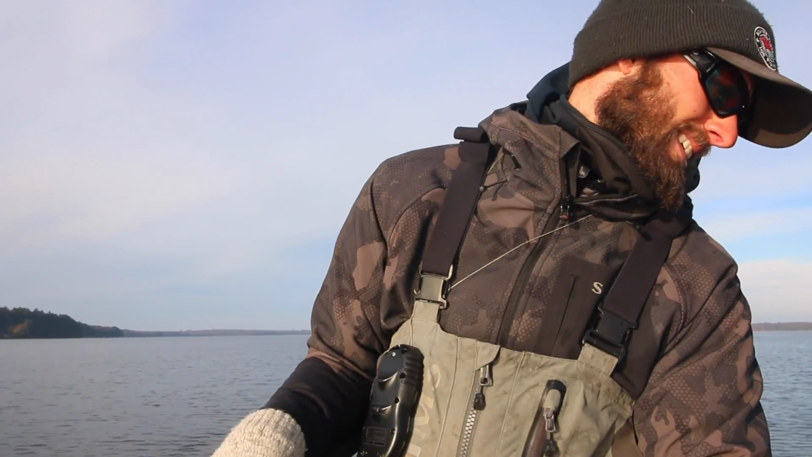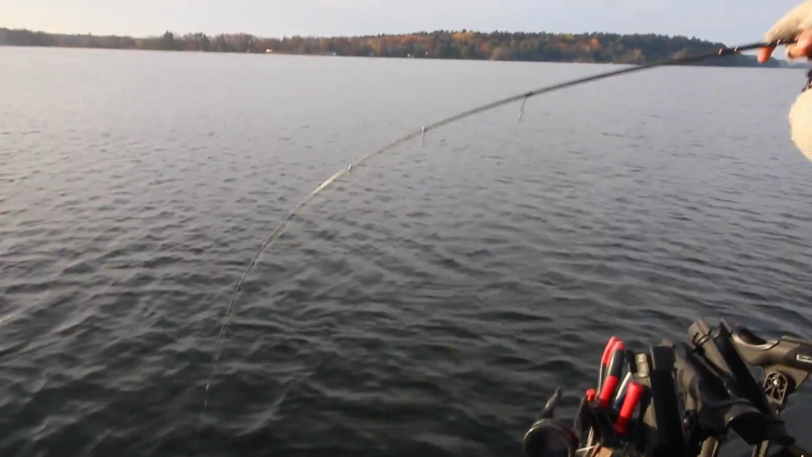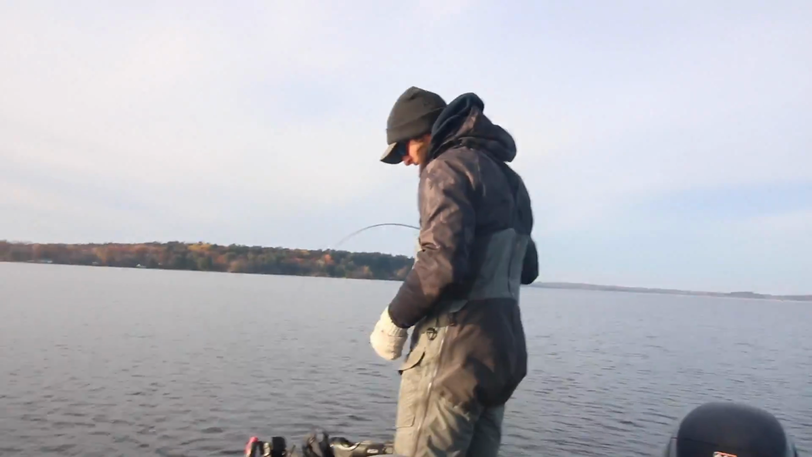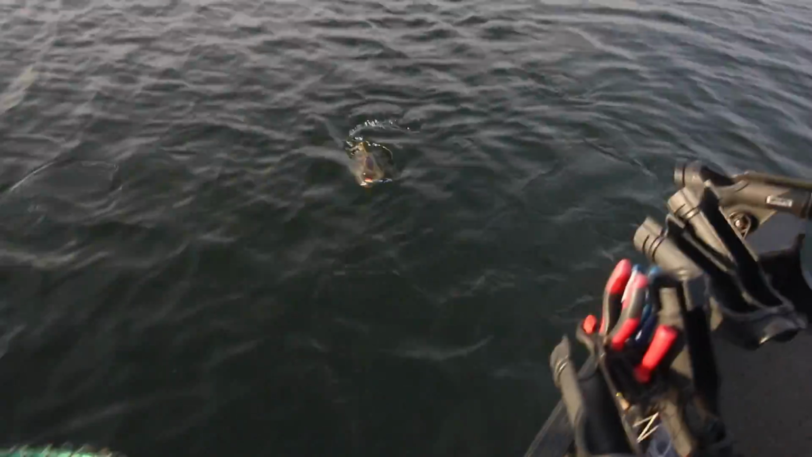Alright, guys. Get a quick shot of side imaging, Mitchell. This walleye's freaking out. Yep, there's a good shot. So a bunch of fish out there. Good fish. We've just been working them. Nice walleye. Real nice walleye. Oh yeah, look at that.